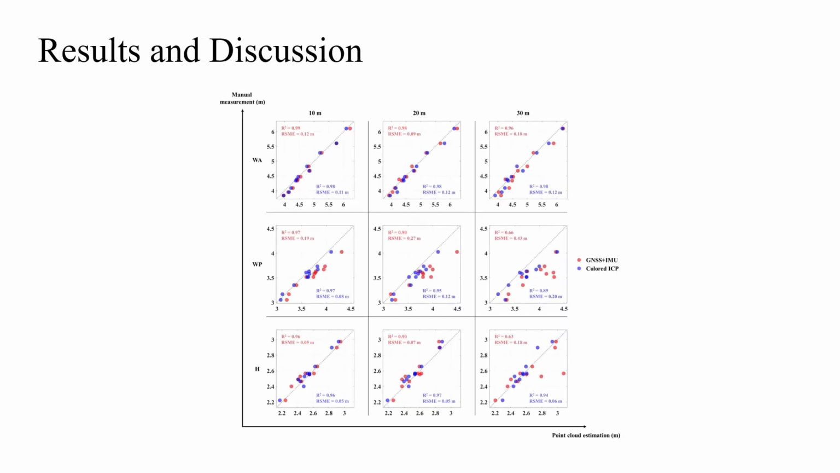Now let's look at the results. This figure shows the extracted peach tree parameters including WA, WP, and H from point clouds collected at different flight altitudes and registered by GNSS and IMU-based georeferencing and our proposed colored ICP algorithm in comparison to manual measurements. Overall, the results showed that our UAV-LiDAR system was a promising instrument for general plant parameter estimation, even without differential GNSS.